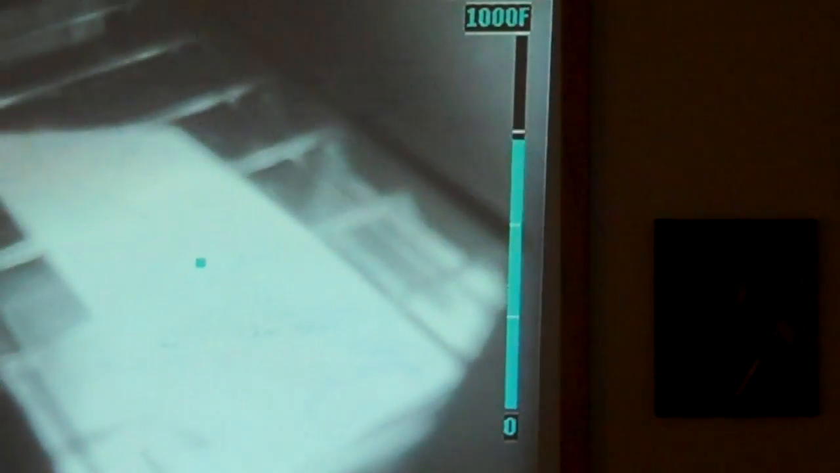But although we still see on that bar graph to the right of the screen that we're in some pretty high temperatures, and if we were to take it for being fact, if we look at the digital readout at the bottom right hand of the screen, we see temperatures in the 700 to 800 degree ranges. So that creates an issue.